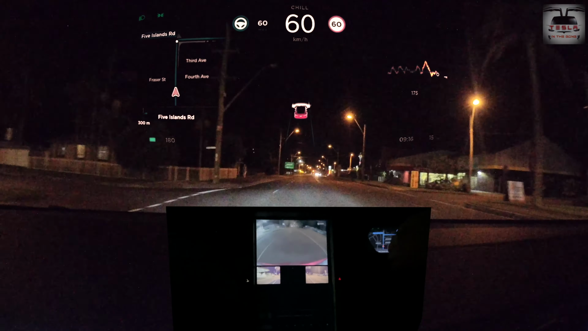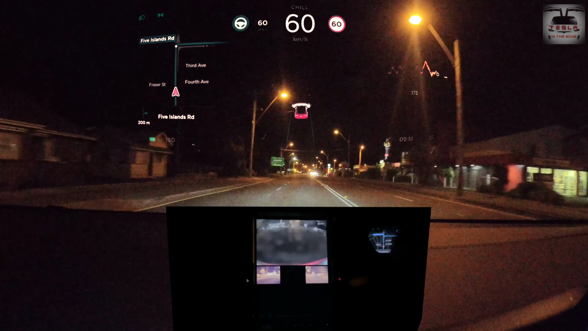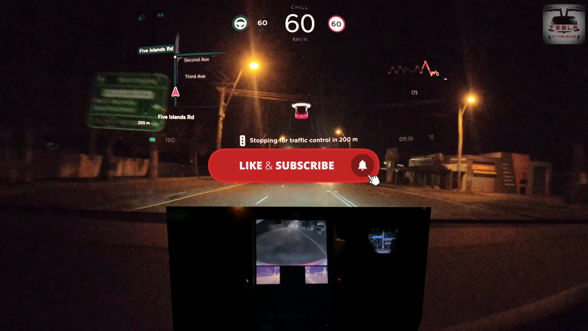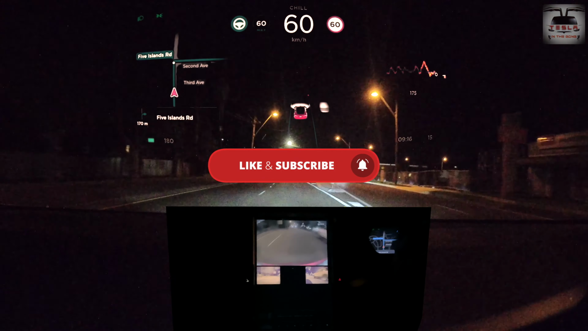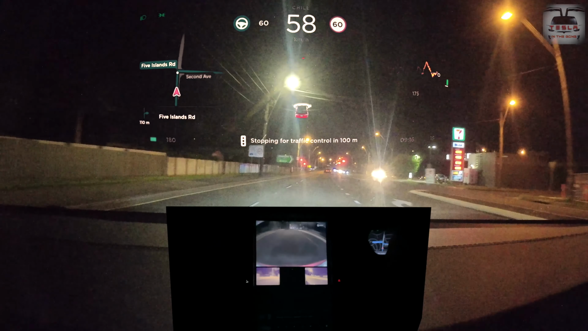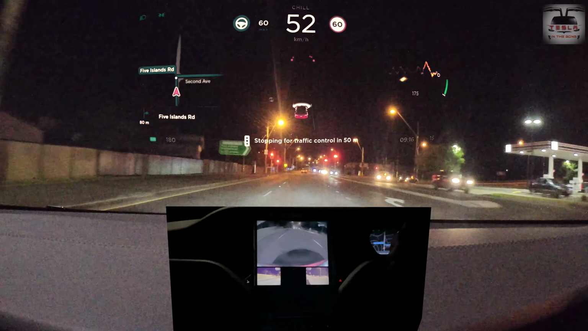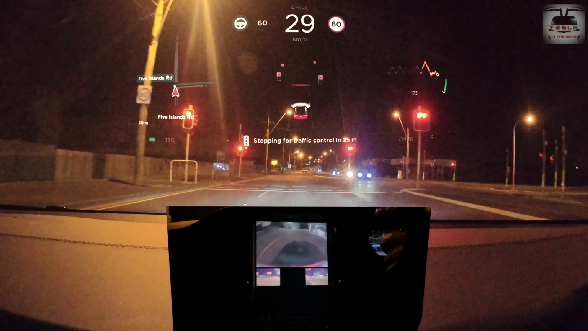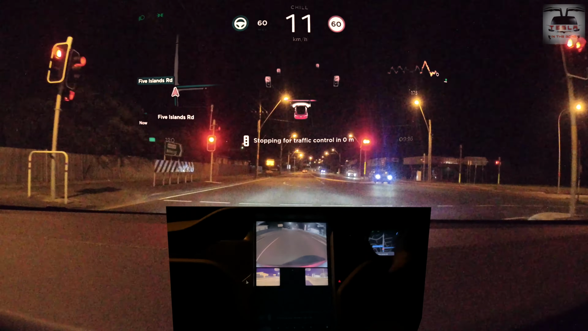There is a roundabout coming up in just a bit. We'll see if the car negotiates the roundabout at all. There's only been once that the car has negotiated a roundabout, and that was the Model S as well, and that was on 2021.4.6. I'll leave a link to that video in the description of this video, as well as in the top right corner.